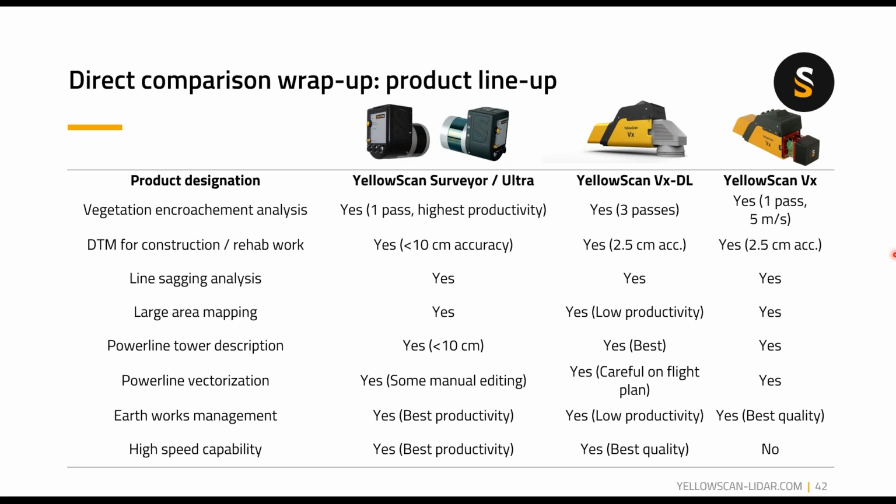Each sensor will give you different quality of DTMs. The VX series will have a higher precision. For the line sagging analysis, as long as you can vectorize your line, which is the case with every sensor, you will be capable of doing it.